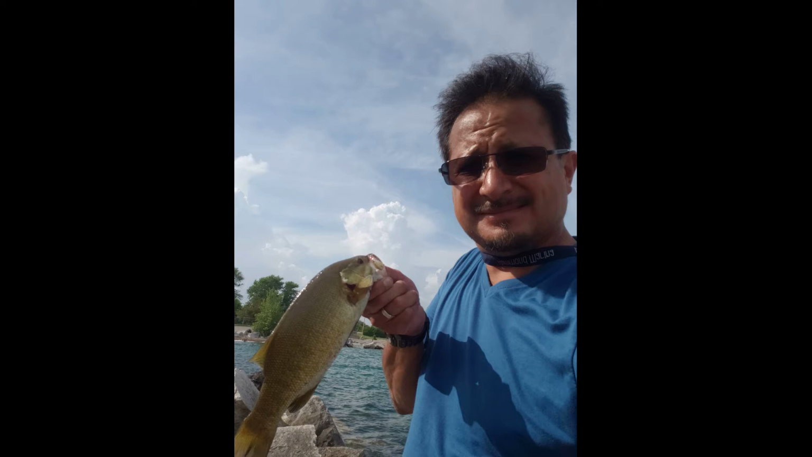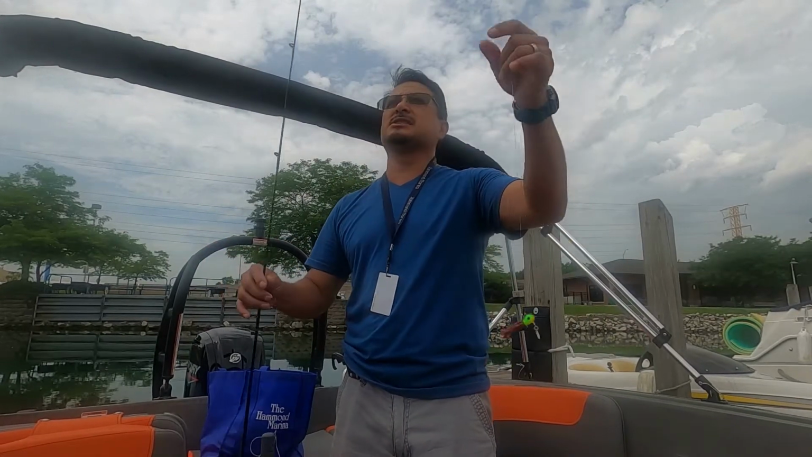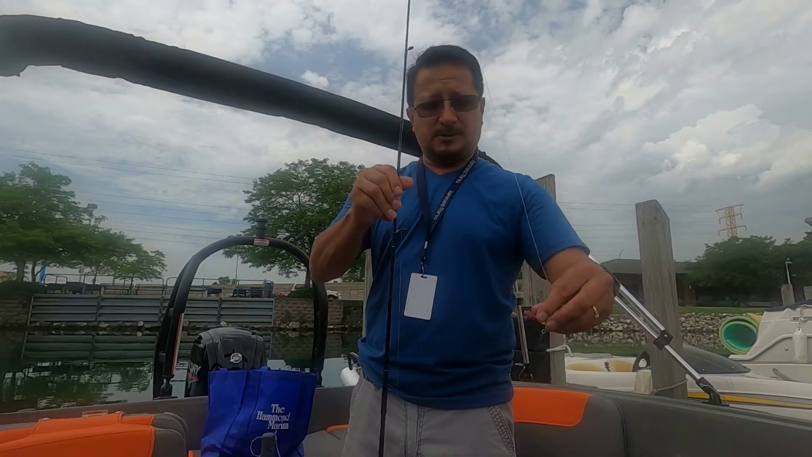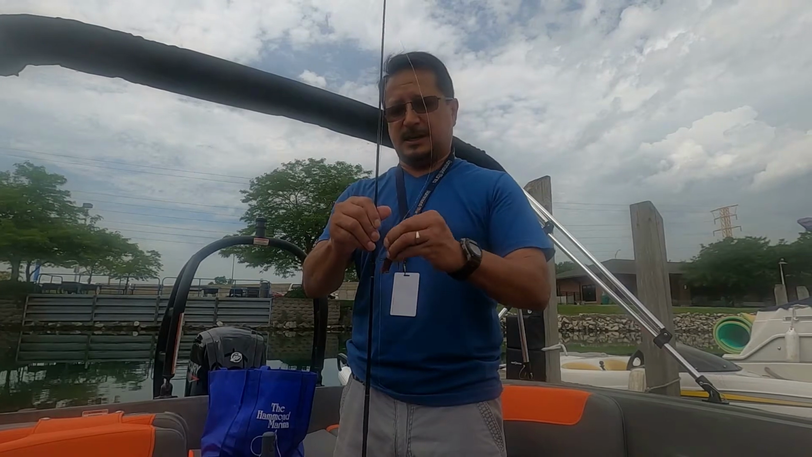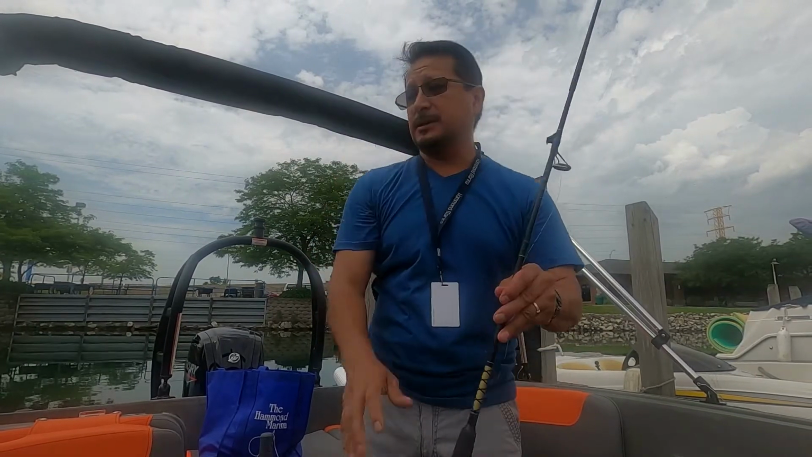Okay, I caught this fish after I got off the boat. This is what I'm jigging with right here. That's gonna be my jig. I gotta stop and fill up gas first, and then let's see if we catch anything. I'm gonna be casting towards the walls when I get out there.